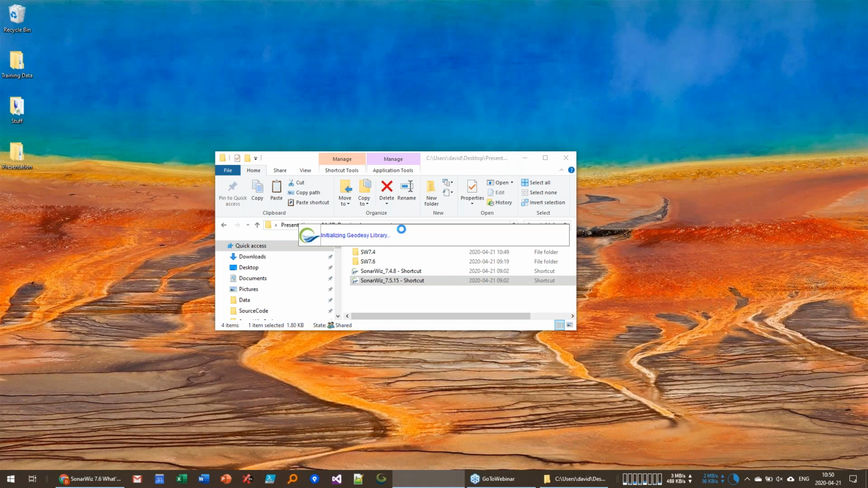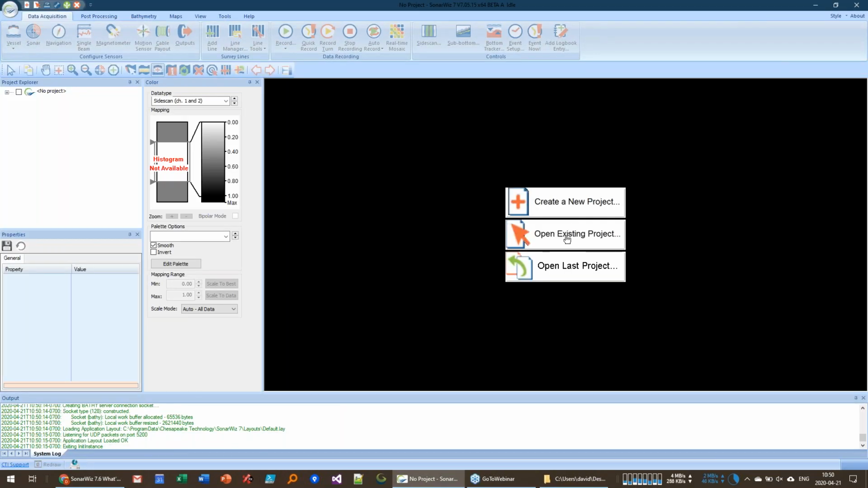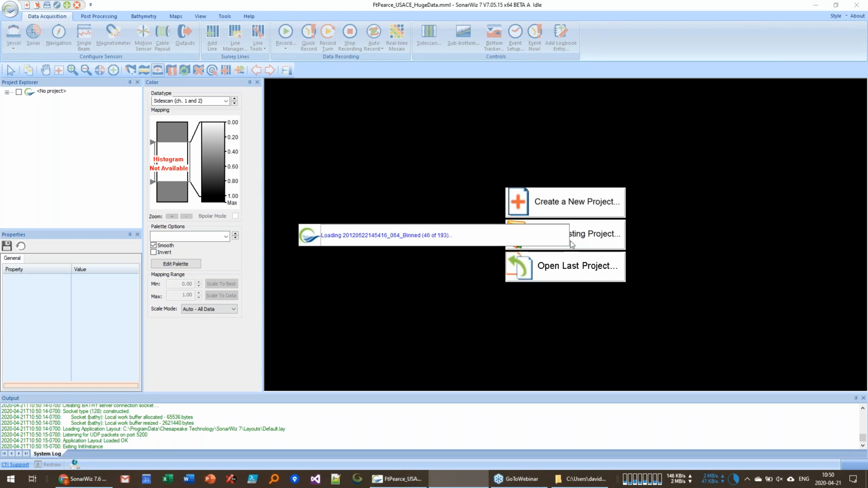So now this time I'm loading up 7.6, and I'm going to open up the 7.6 version of the project. It loads up the 193 track lines. This part takes about exactly the same amount of time as before, but the actual drawing to the screen is about 5 times faster.